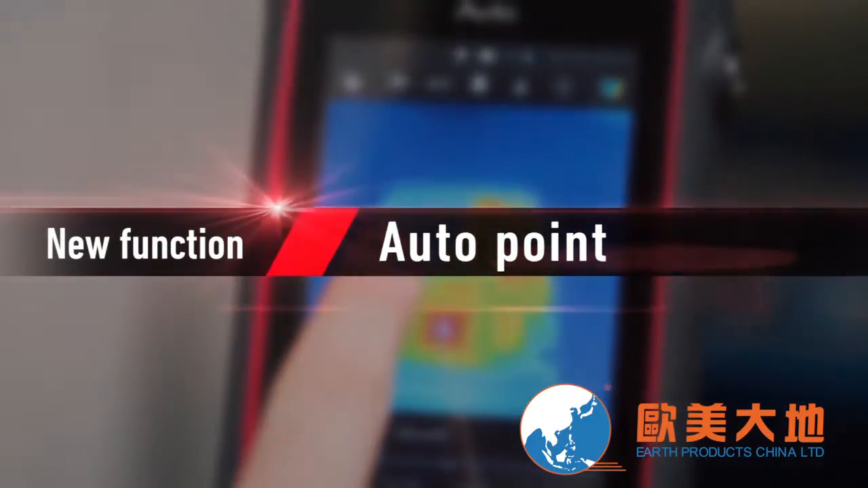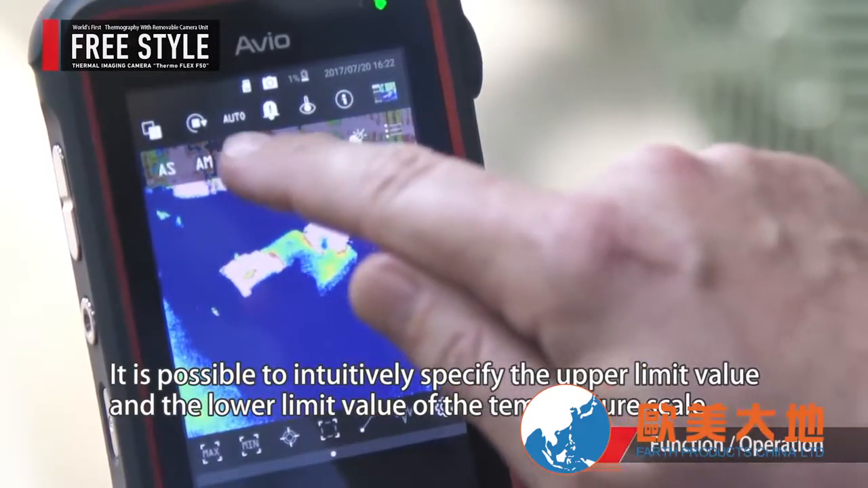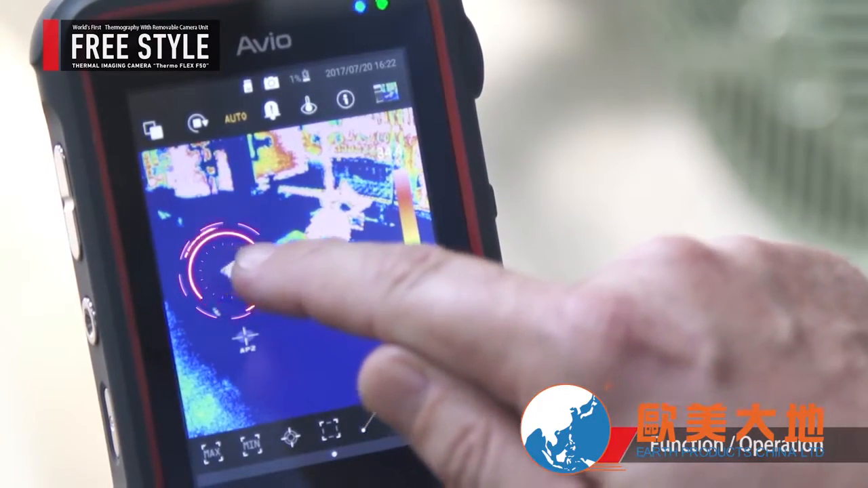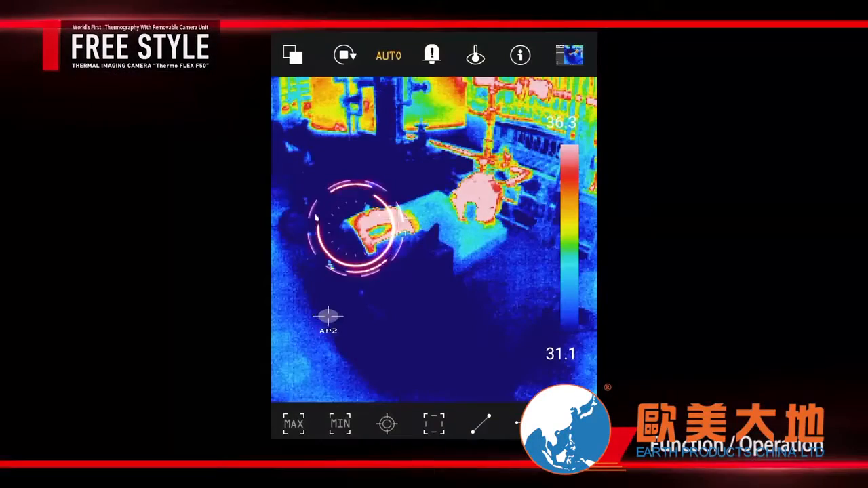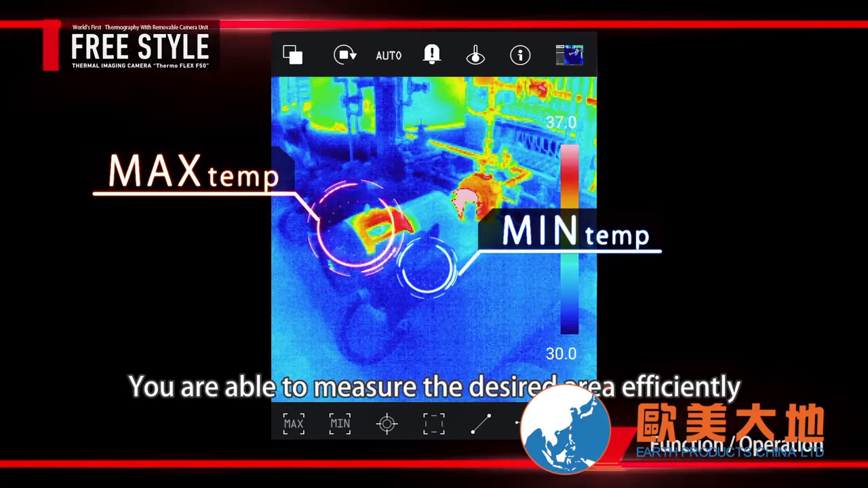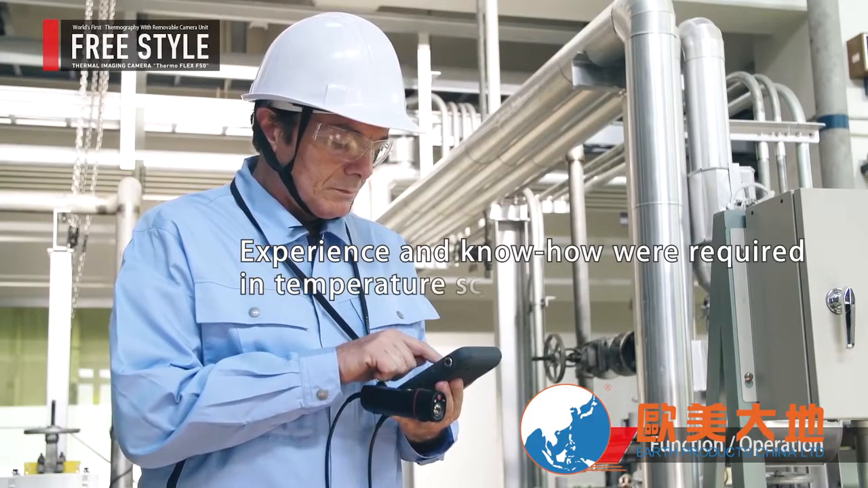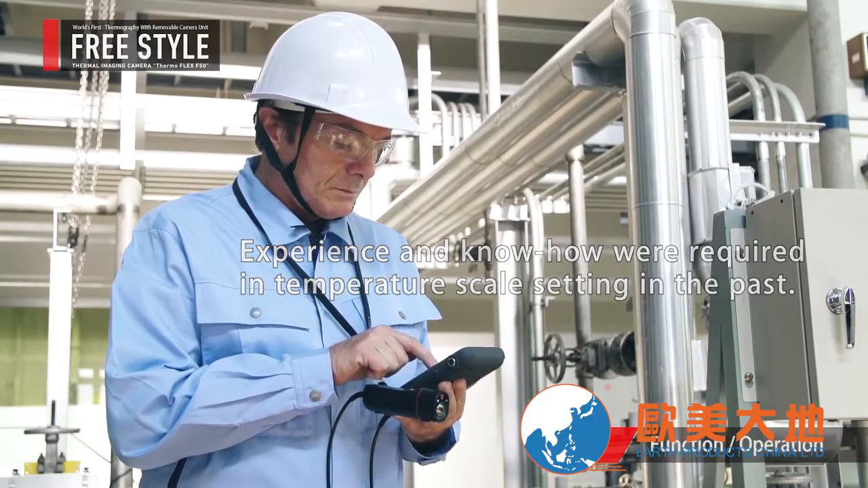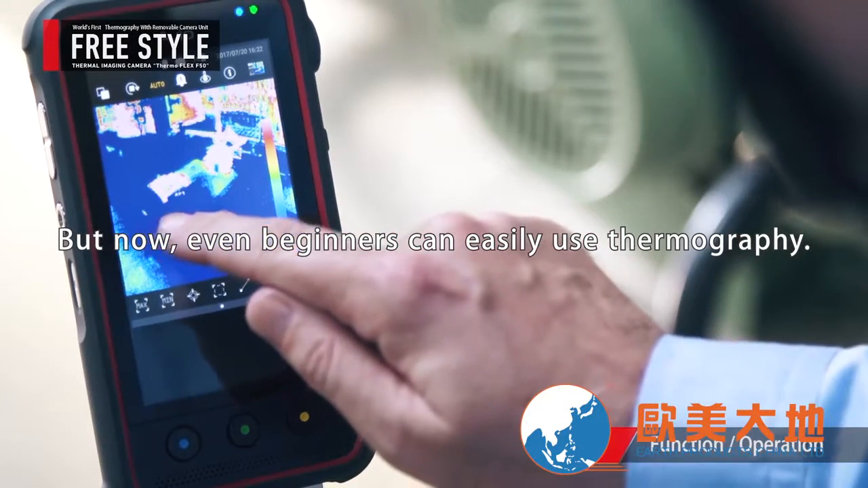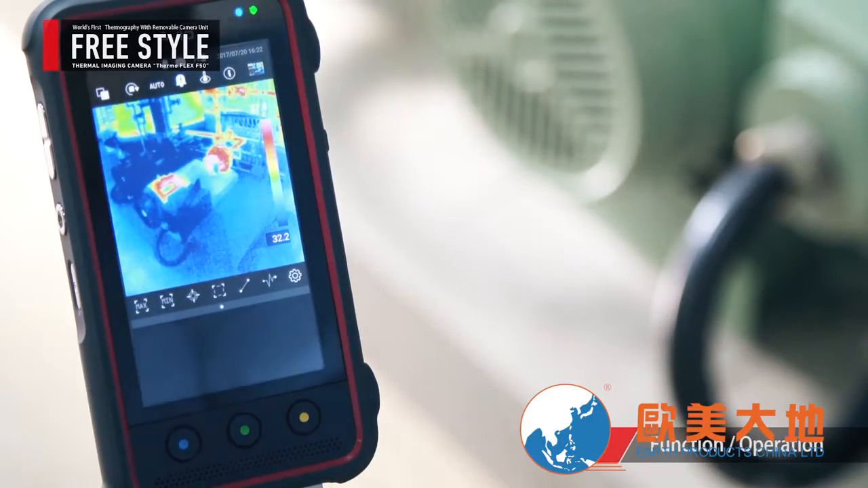New function, Auto Point. With the new Auto Point function, you can set the auto scale's upper and lower limit values respectively by touching the specific area on the LCD. Experience and know-how were required to set the temperature scale in the past, but now you just use touch scale. Even beginners can easily set the optimal temperature scale intuitively. The on-site operation is now more efficient with our F50.